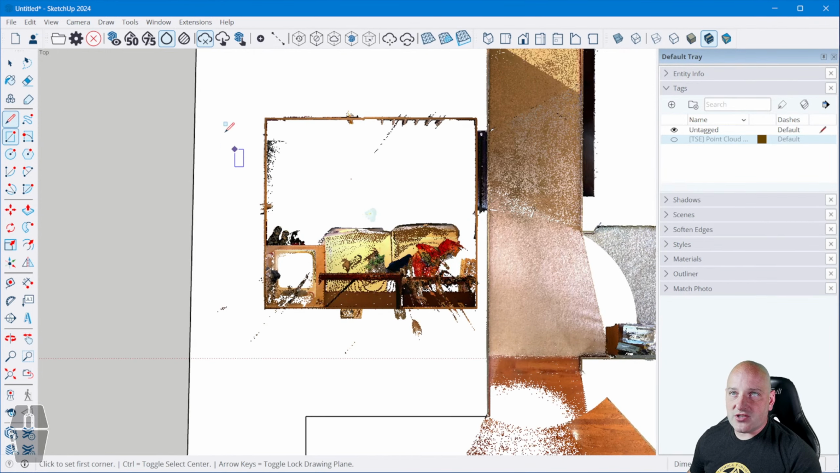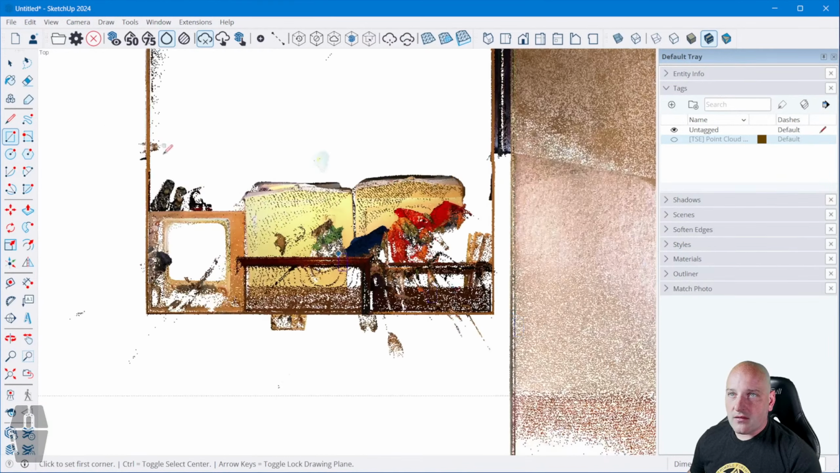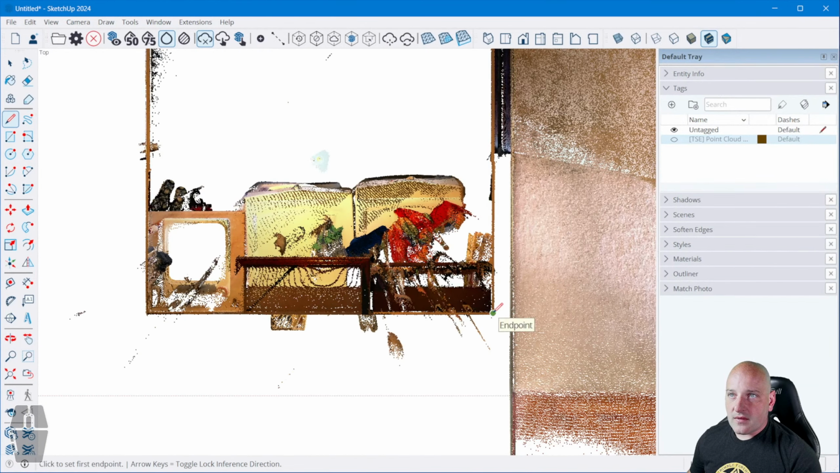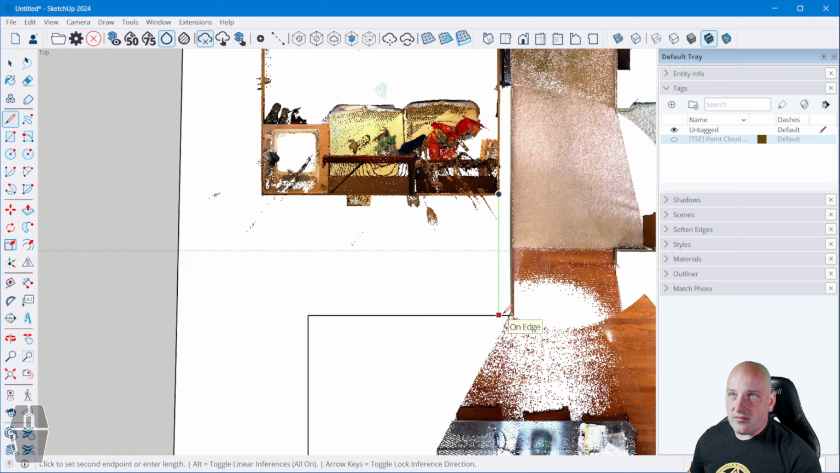You know what? Instead of that, I'm just going to use a rectangle tool. There to there. That works, and I'll just snap that. Actually, I don't want to do that. I want to come down to about here.